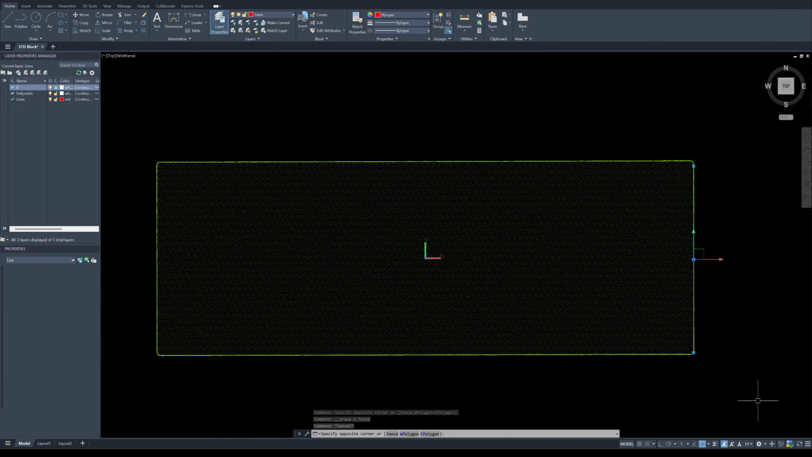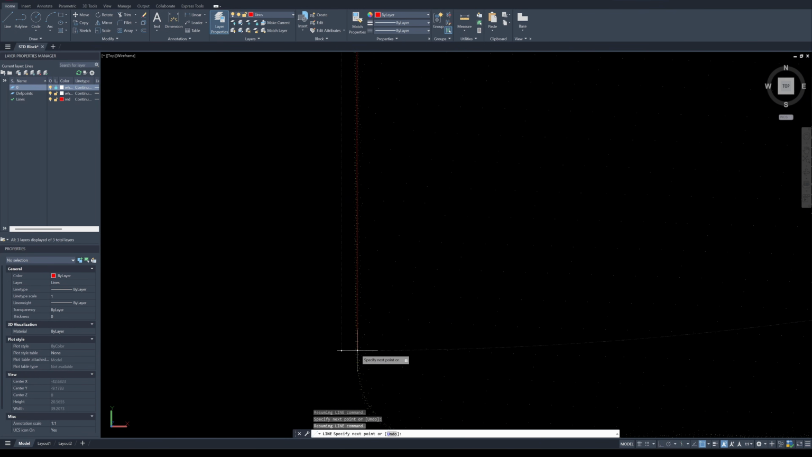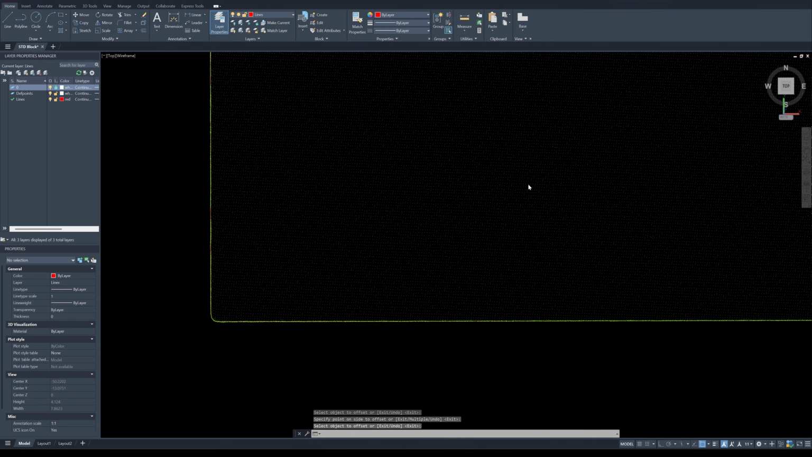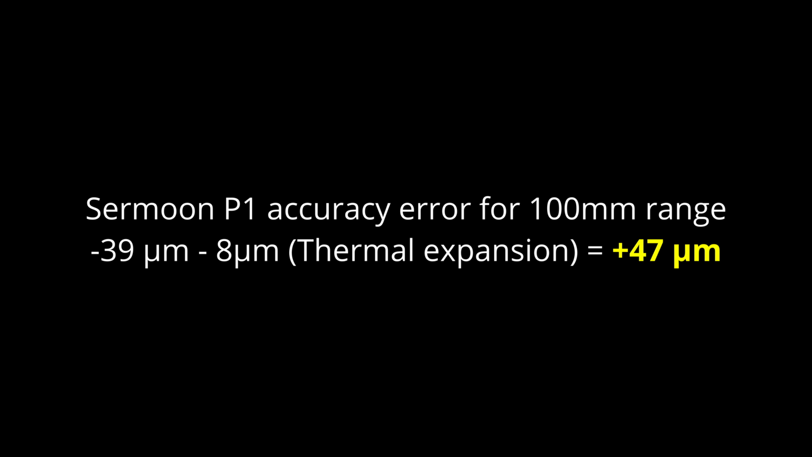Okay, this will be the scan from the P1. This will be the starting point, and this will be the end point. Next, I'm going to offset to 100 millimeters. Let's see where it lands. Okay, so the P1 is shorter, the X1 scan is longer, so they are different. Let's check the accuracy error. Oh, no, it's not bad, 39 microns. So when taking thermal expansion into account, Sermoon P1 has an accuracy error of plus 47 micron.